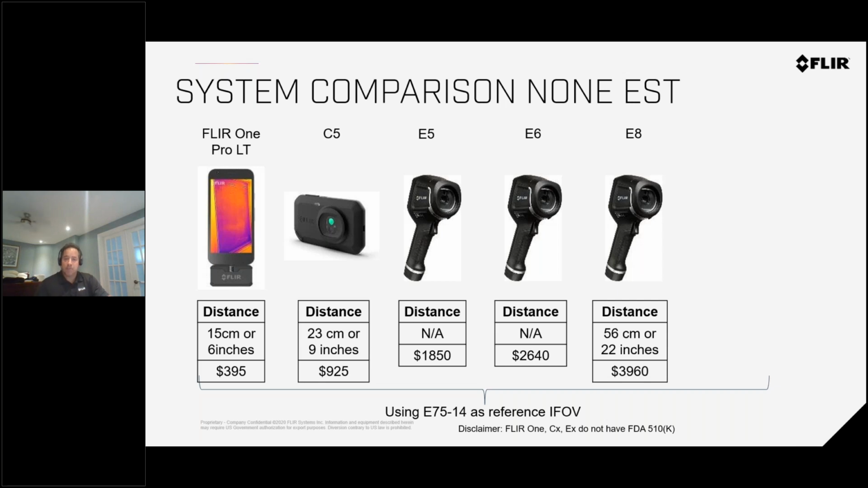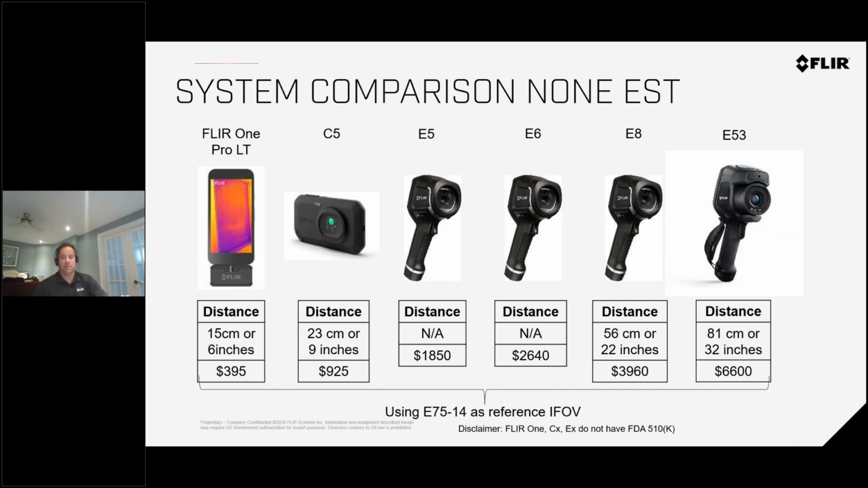The only one that is similar that has a removable battery is our E8, but that one you have to be at 22 inches. So again, if you compare it to the E75, which is at 2 meters, this is 22 inches. You're under the 2 meter guideline. You're exposing yourself and the equipment to contamination.